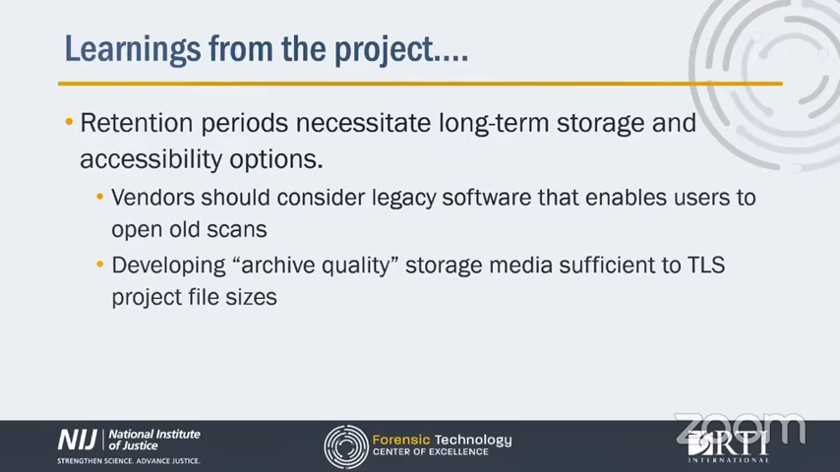So vendors should consider legacy software that enables users to open old scans, work with old scans, and visualize old scans, so that investigators of the future can still go back to these crime scenes and see what the scene was all about.